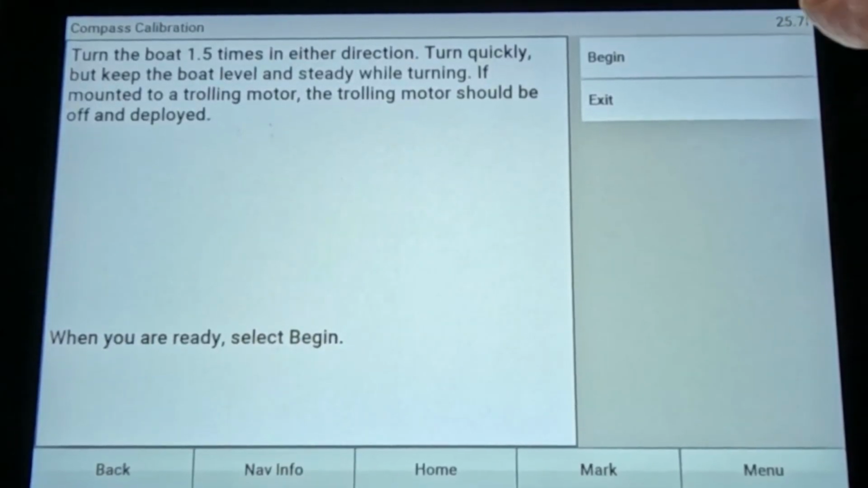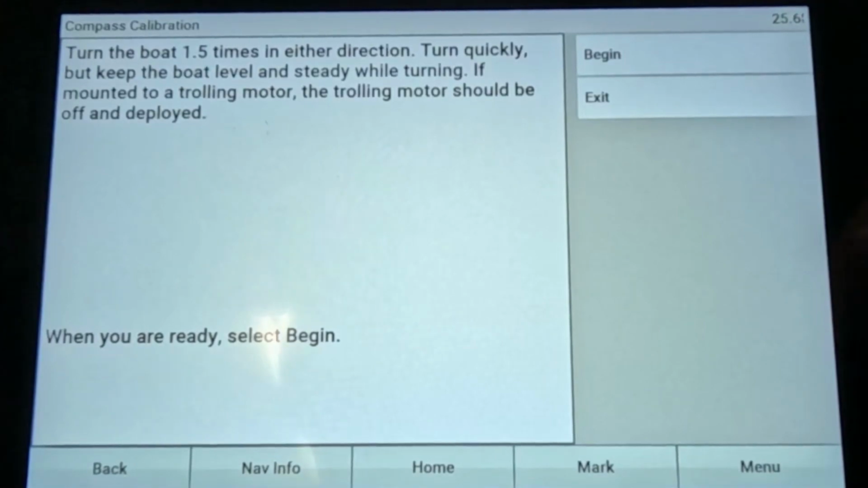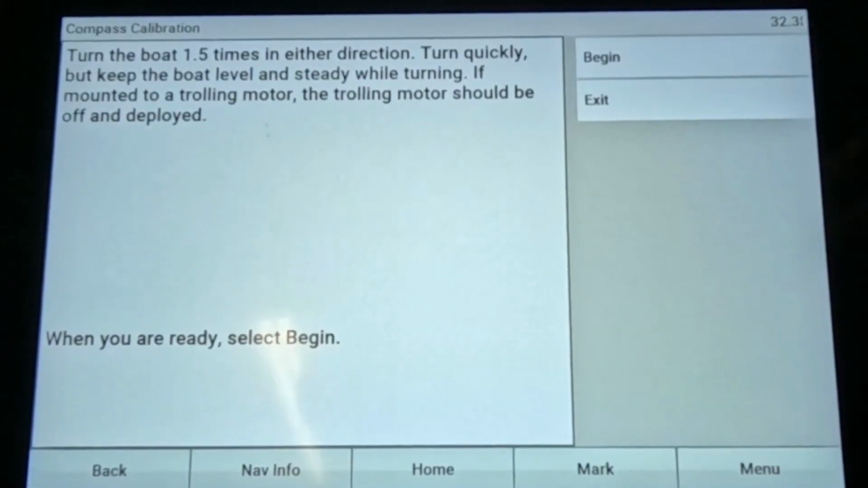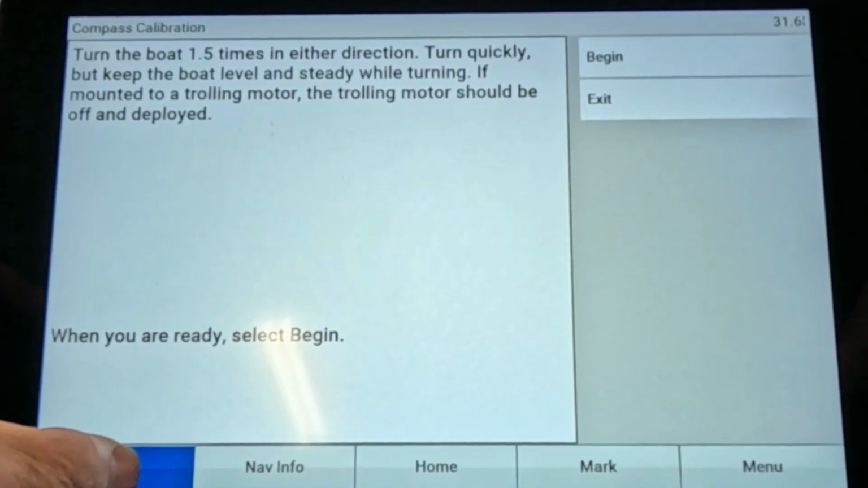So keep it turned off, hit begin, go either direction you want to, right or left, it don't matter, do the complete thing, and you really want to have that number up there around in the 90s. Any of the numbers will work, but 90s are better. So it gives you a better compass heading.